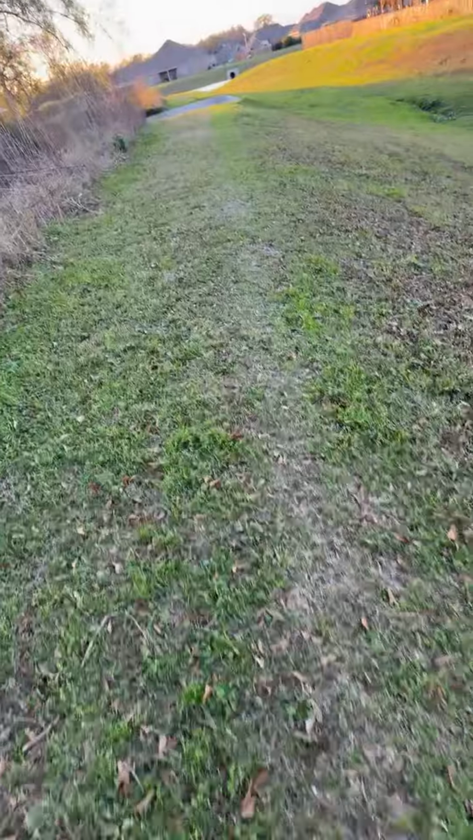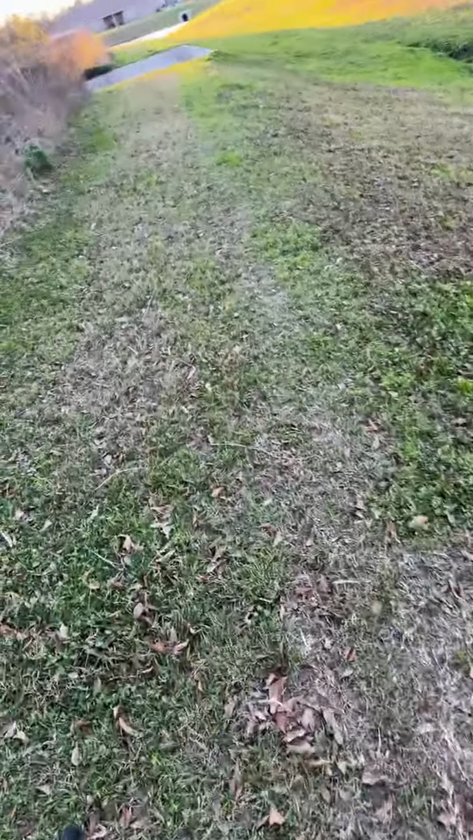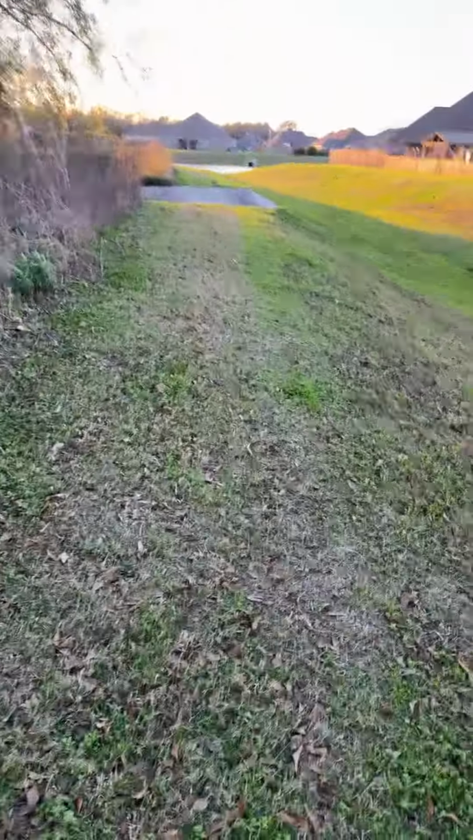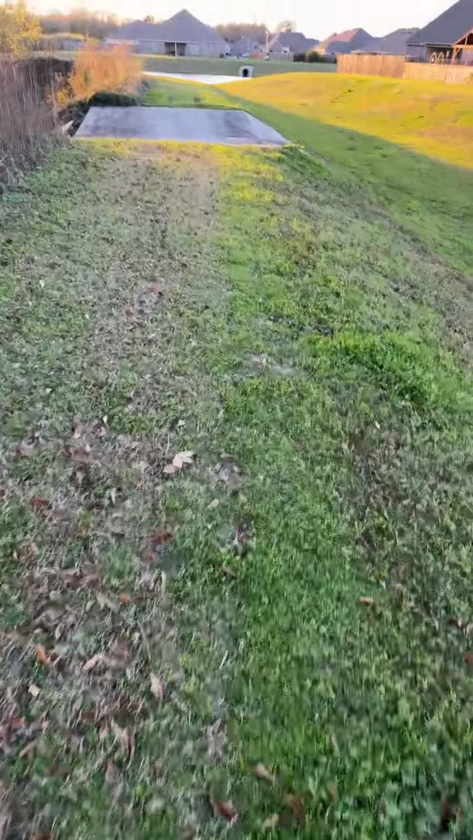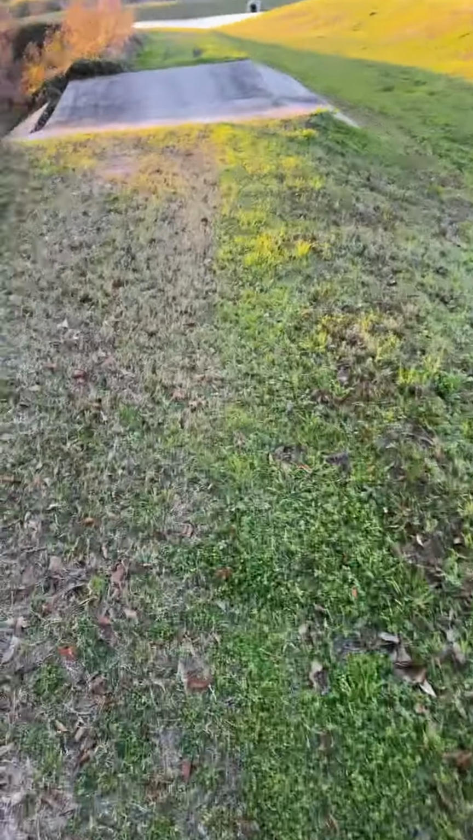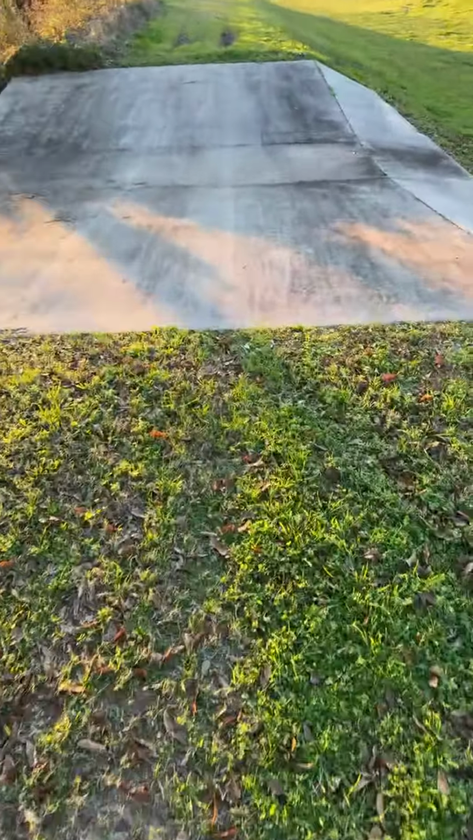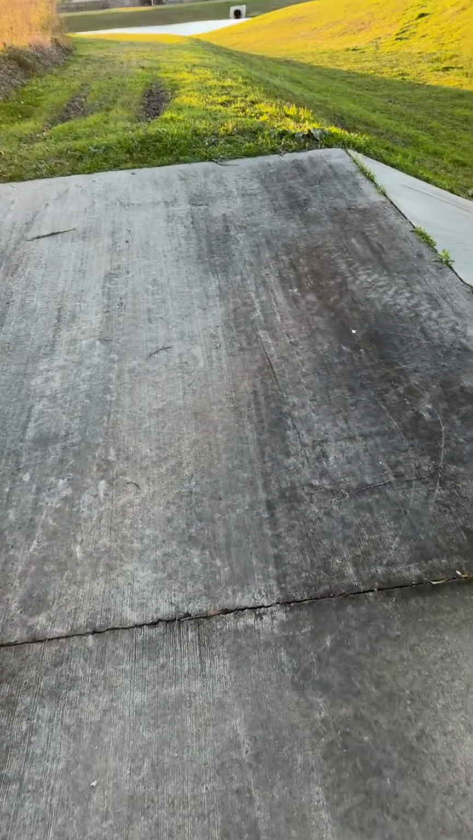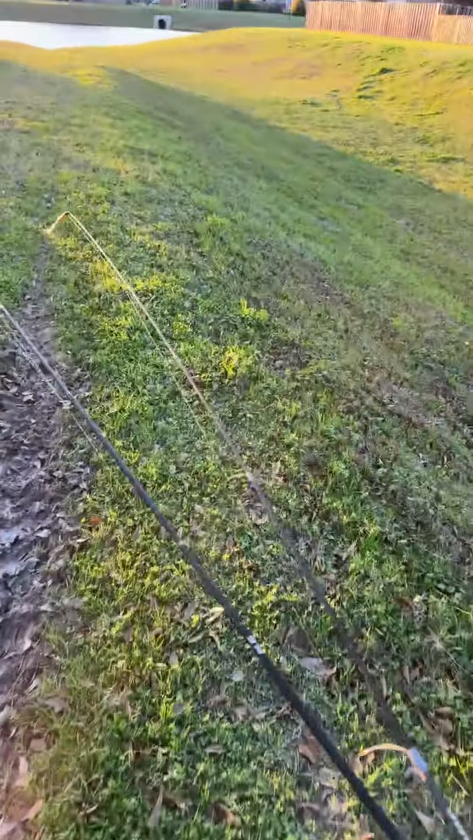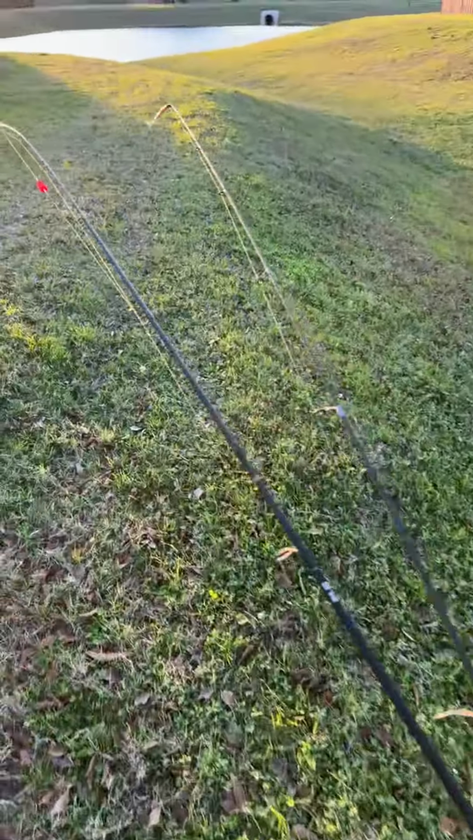Dang, I'll win this kick. Put my hoodie on. See, the bluegills are out today. Hopefully they're out. We may catch a bass too. You never know. What we gonna catch?